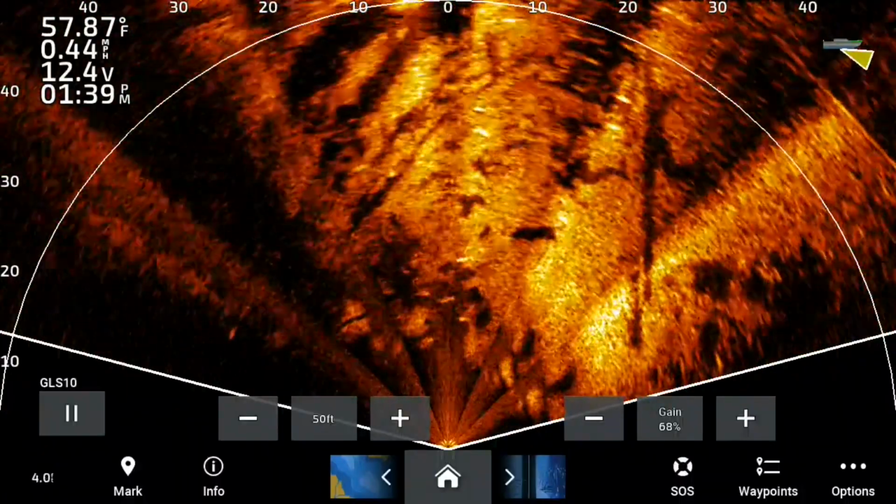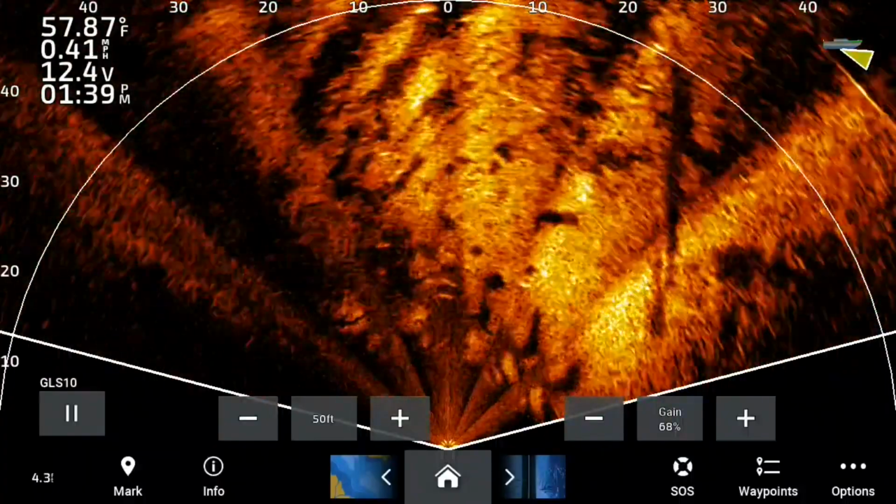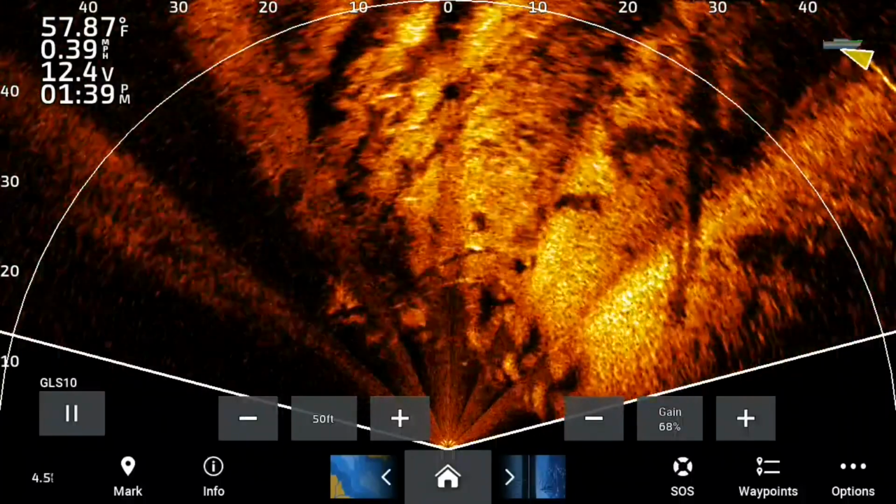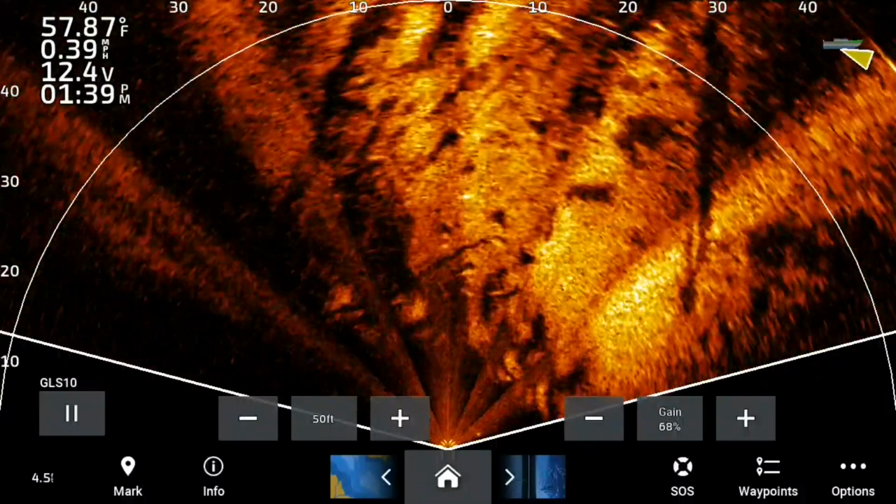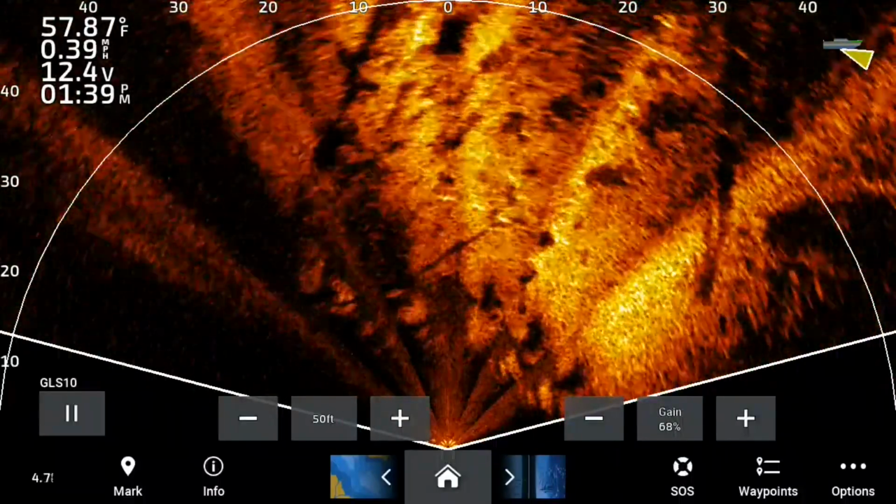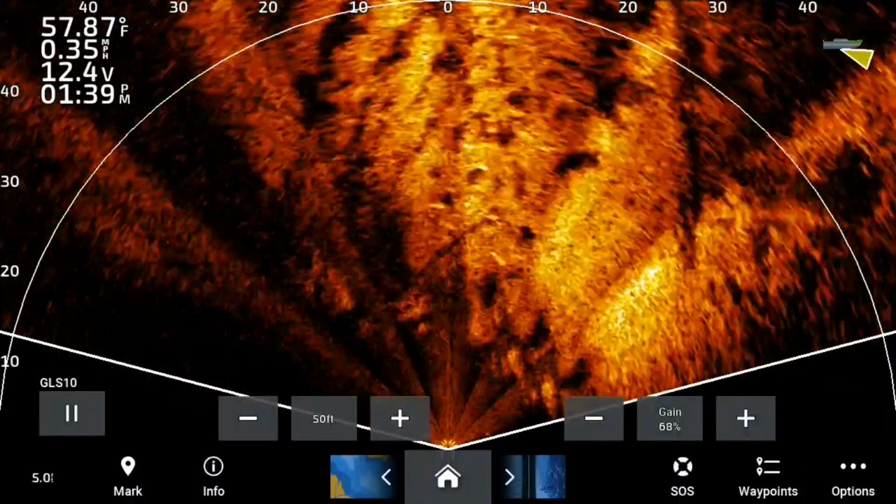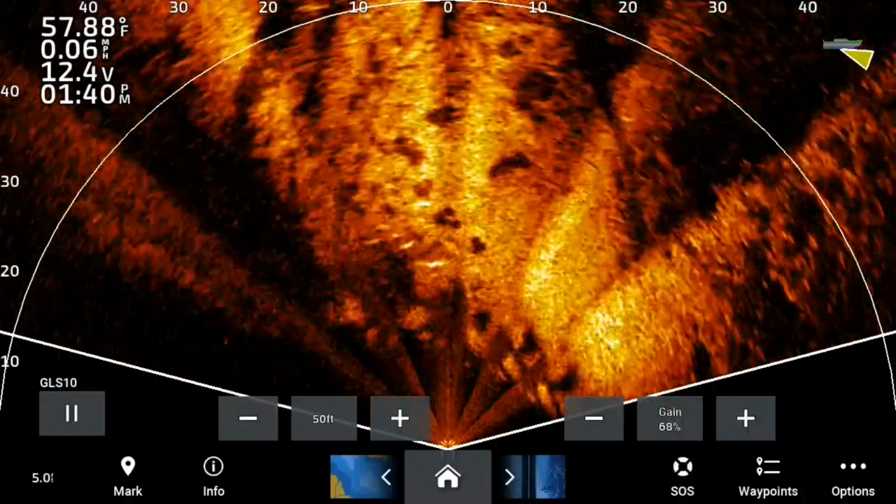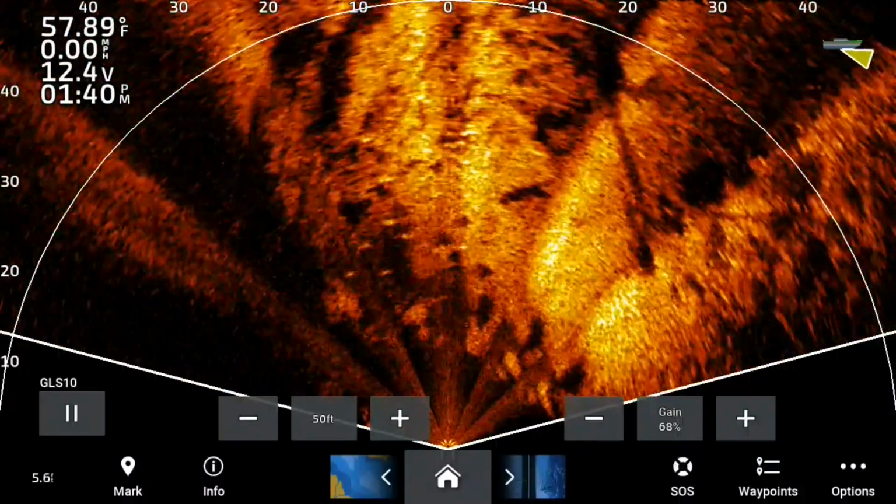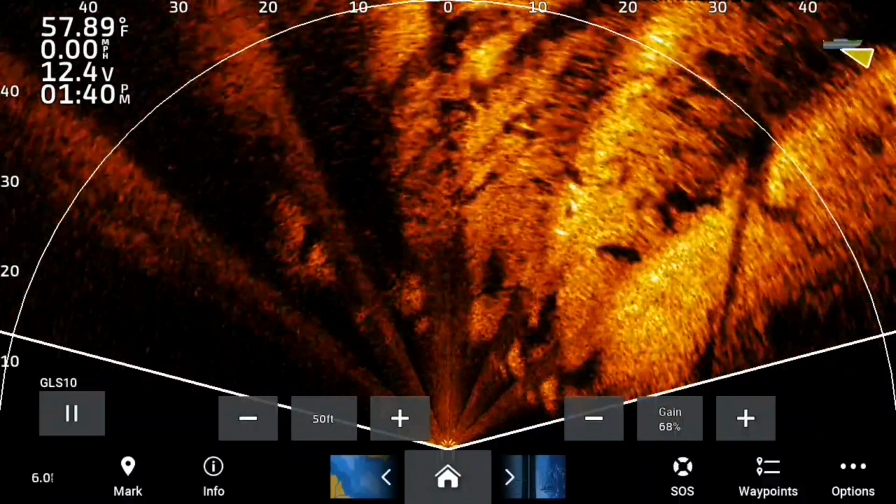The reason the left side is kind of darker is because it's actually falling off into deeper water right there. As you fall off into deeper water, the returns aren't as strong, especially since this is more of a shallow water tool, and you'll see I have the top of the beam aimed almost horizontal to the water's edge. So I'm trying to get it as parallel as I possibly can. You can see another nice school right here of stripers. We get into some different stuff in here in a minute.